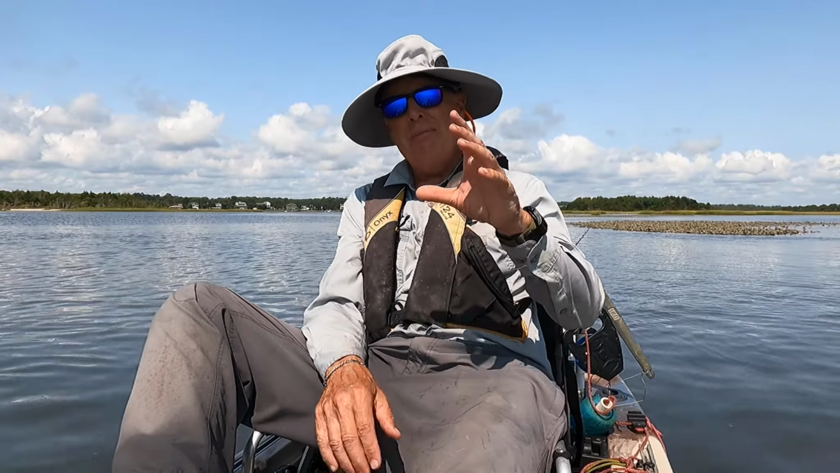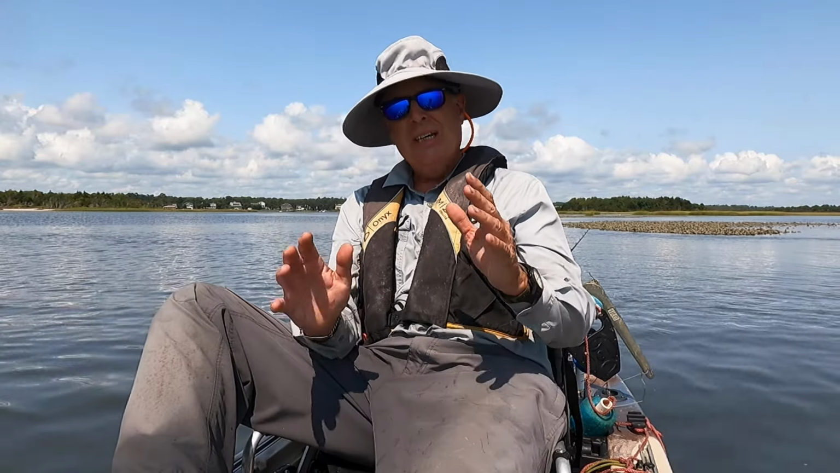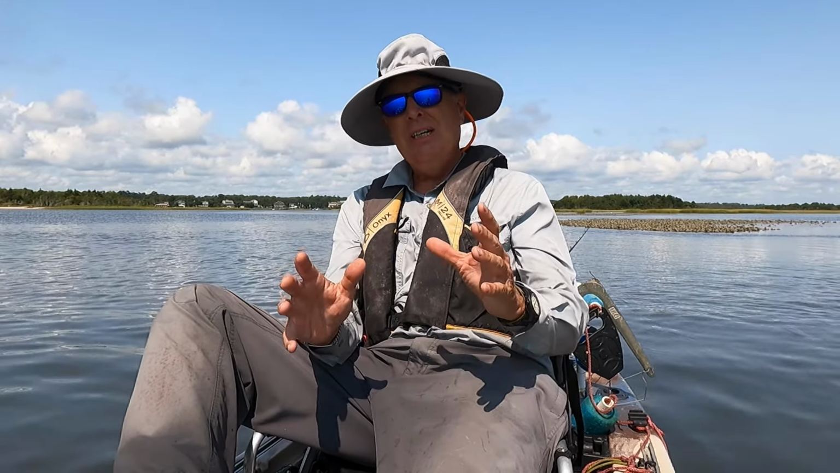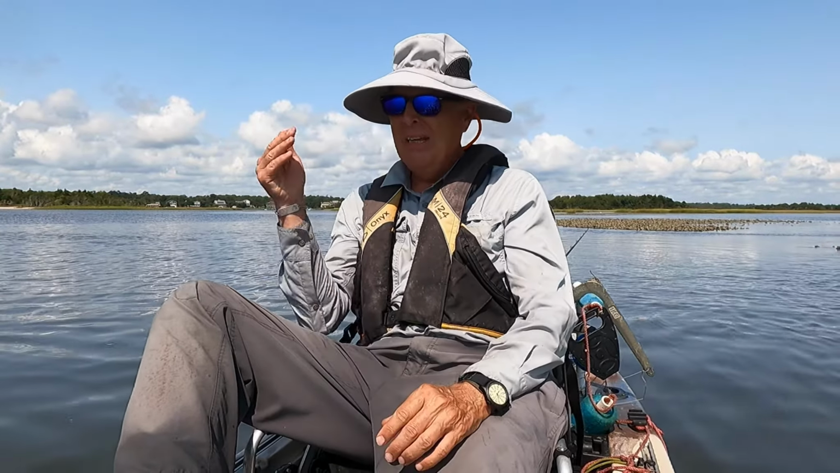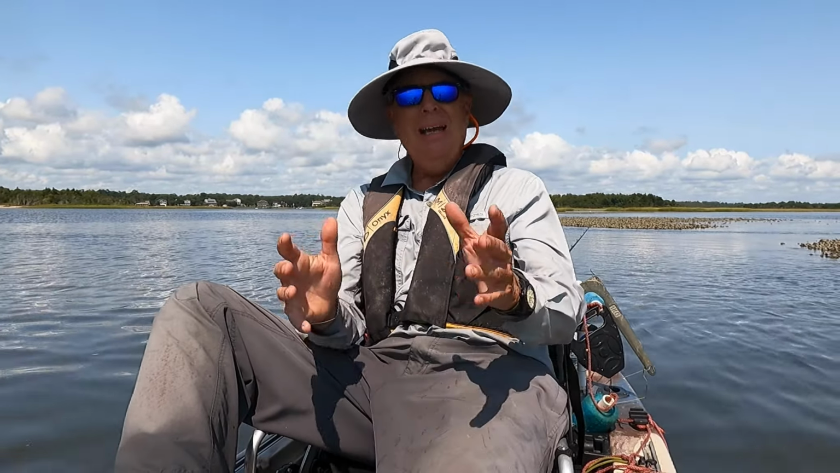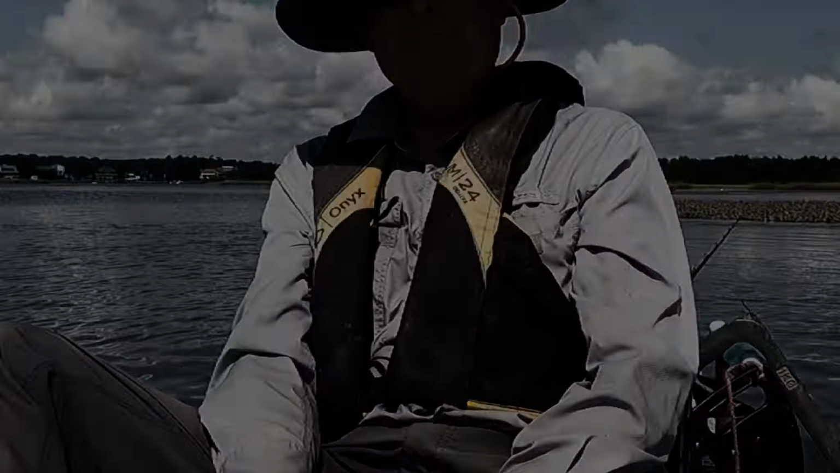You saw how small that channel was. It's amazing that these fish will pay attention to such minute details, and that's where they're going to run. And that's where I'm going to catch them.